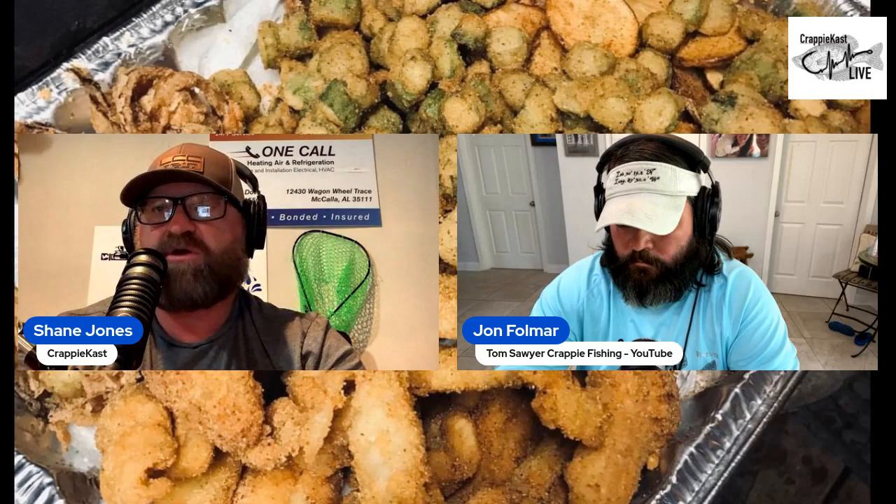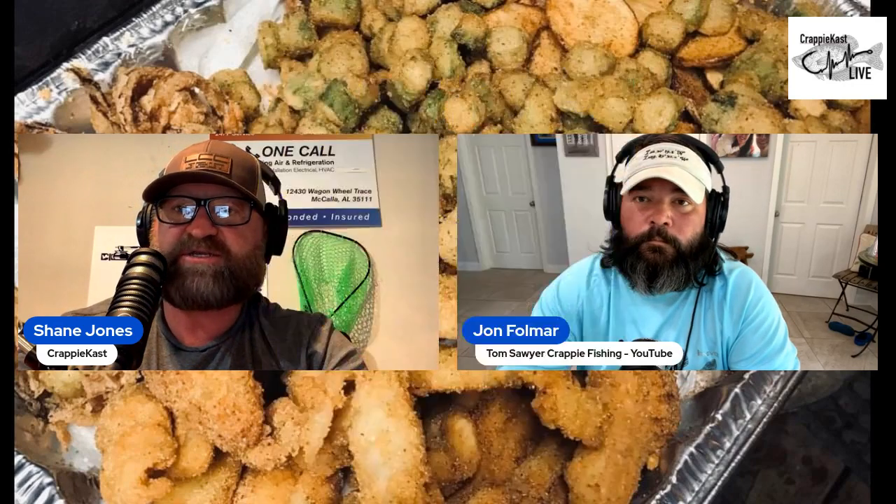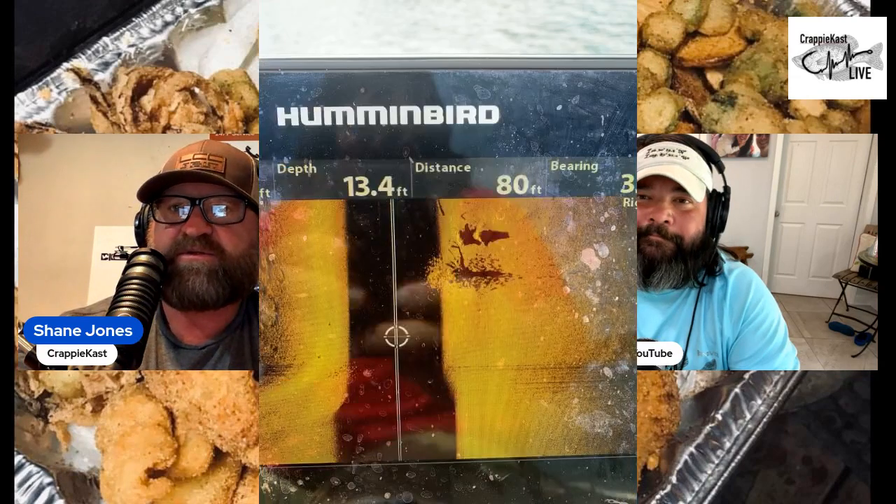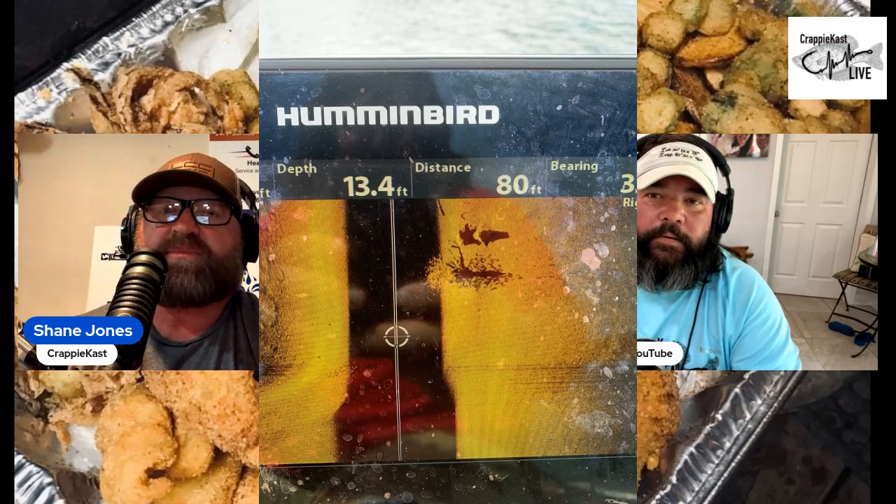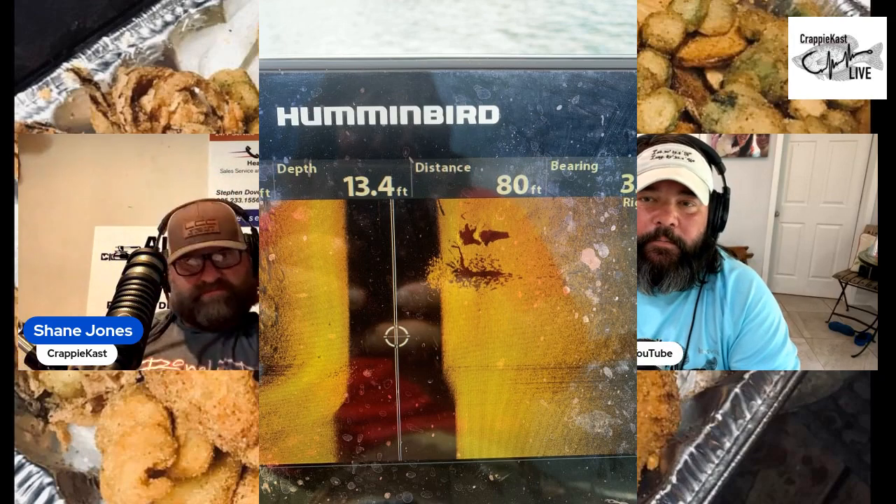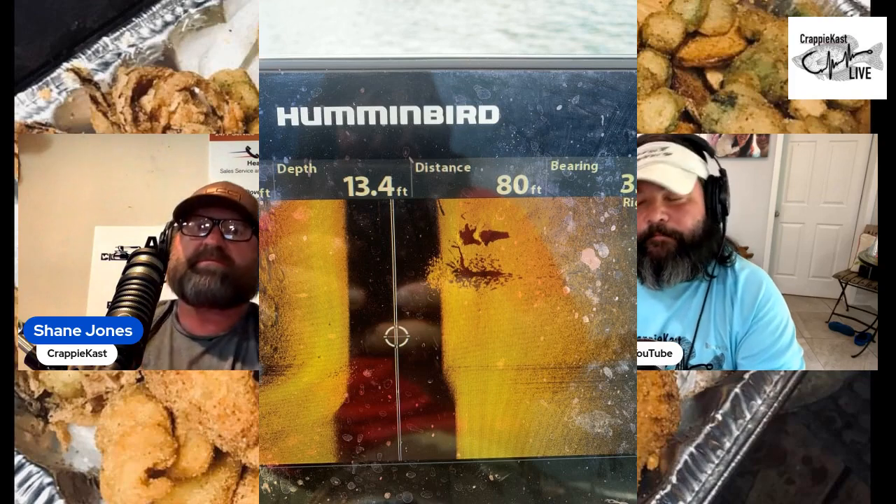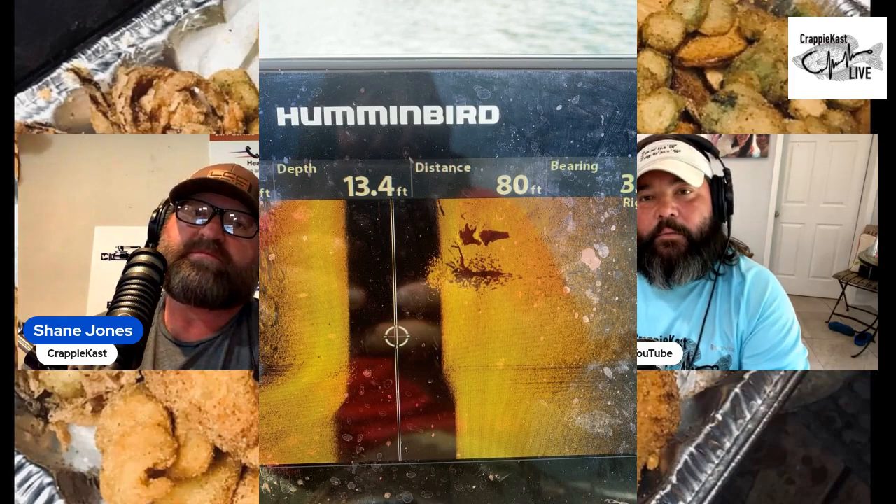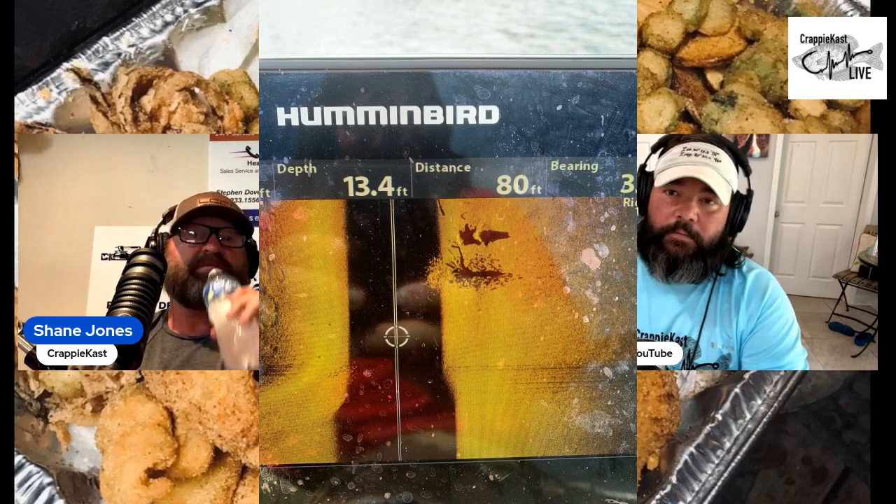So let me scroll up through here, guys, and get to this side scan picture. That's the dock. We don't want that one. There it is, John. That's a perfect scenario. Describe what we're looking at here, John. Okay, that right there, that's a stump. For those that can't see it, it's showing a stump with some white dots around it. It looks like the shadow of a stump.